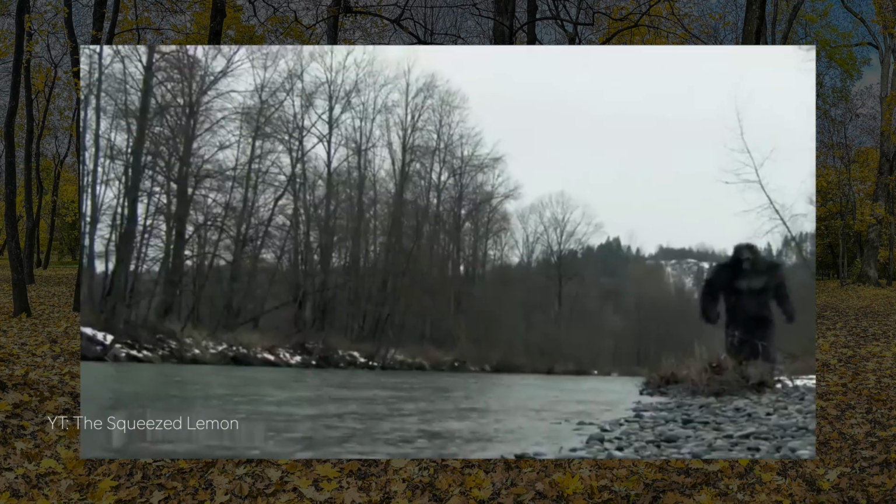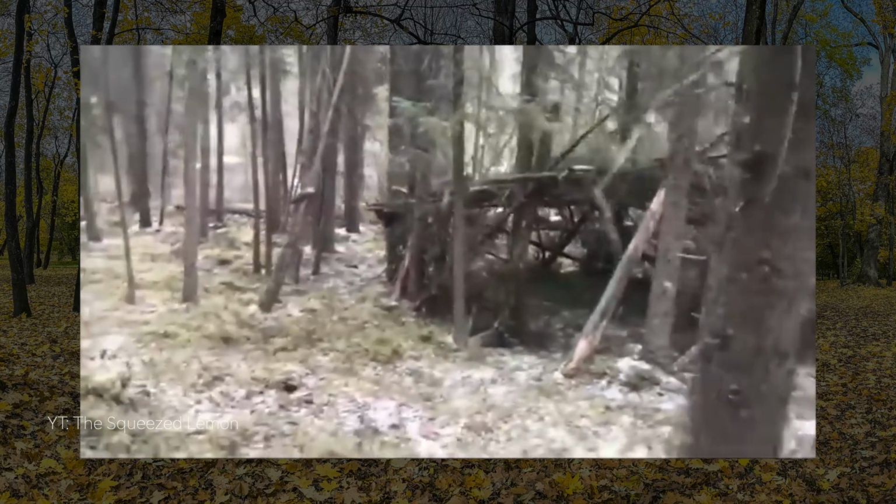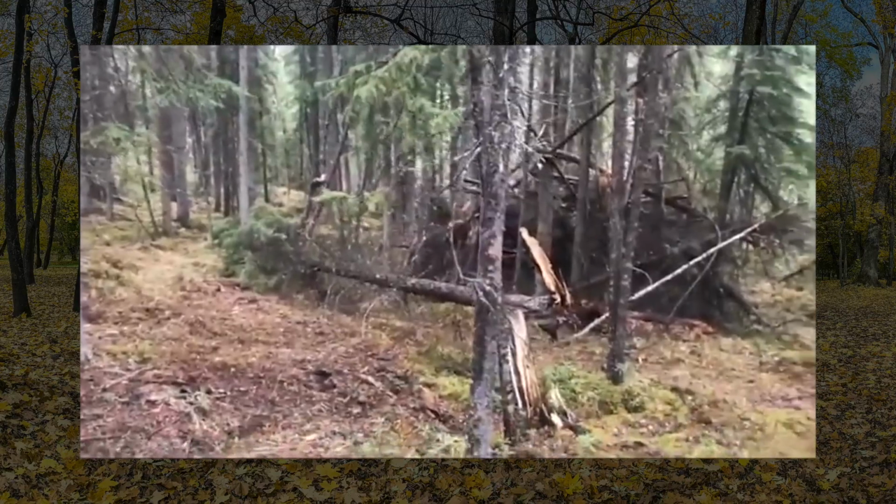By now, we've all seen plenty of footage of Bigfoot, but this gentleman took it a step further. He went on a search for Bigfoot's home. He claims he found a strange structure built deep in the woods and decided to set up a trail cam right in front of it. And as you can see, as nightfall came, a shadowy figure appeared behind the structure.